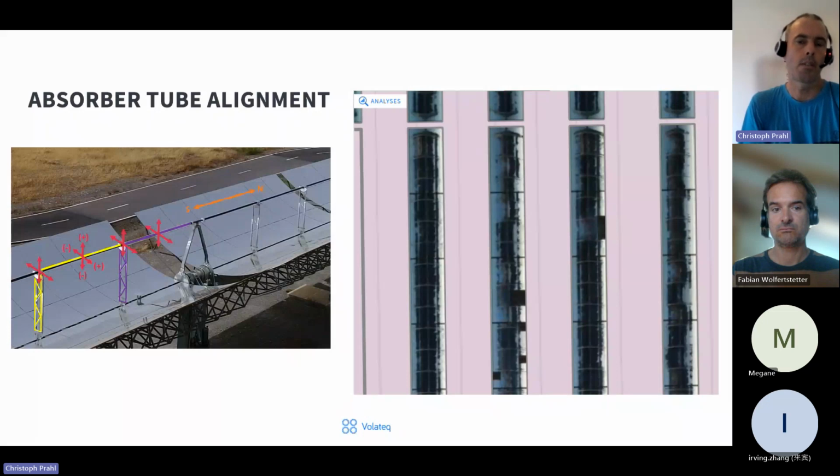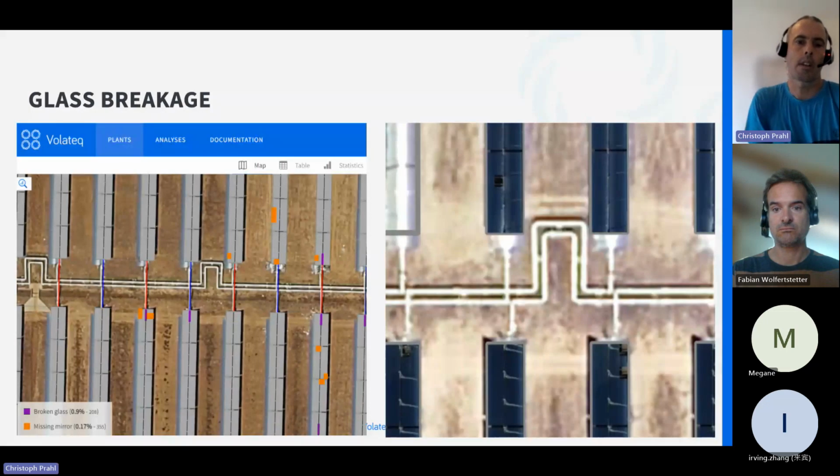From very high flight altitudes of 120 meters, we can cross-check the tube position relative to the focal line with an accuracy better than 5 millimeters. Next, the typical issue in CSP plants is sometimes that mirrors break due to wind or impacts from the cleaning trucks. So this is also an issue that is important for the operator of the plant to know.